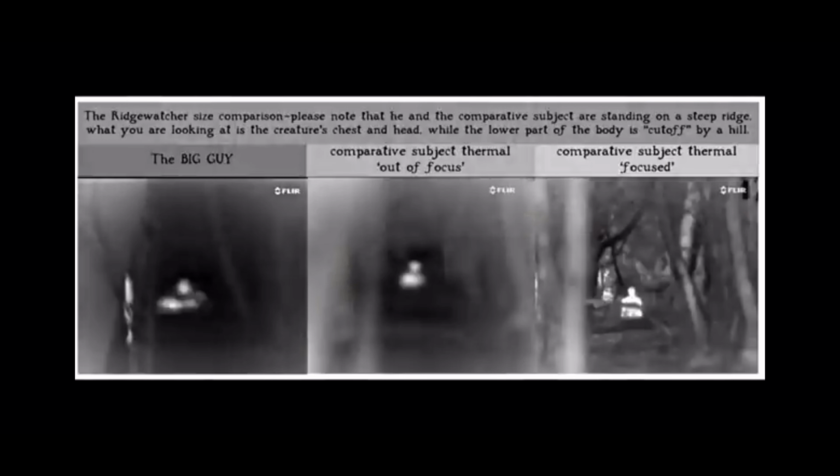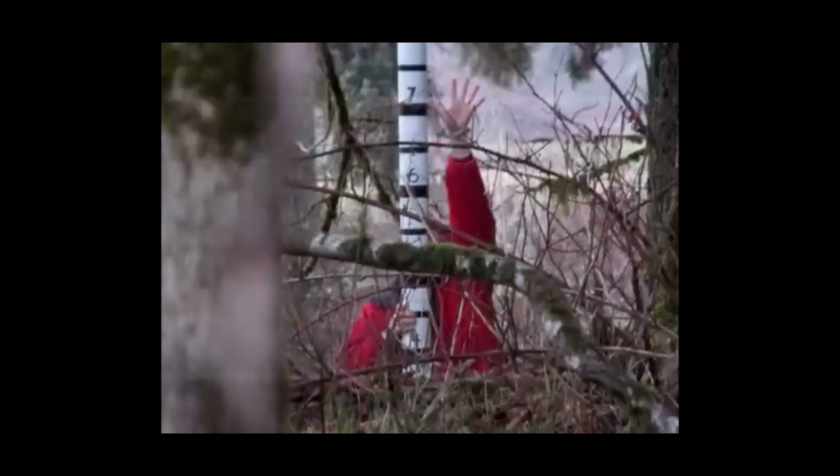And it was. Going back to the location, height and width was made again in the proper location, and it was found that although it was a different spot, it still followed the same ridgeline from west to east, so the actual size didn't change for distance. Using the scale pole, the image was determined to be around 4 feet wide and 7 feet tall.